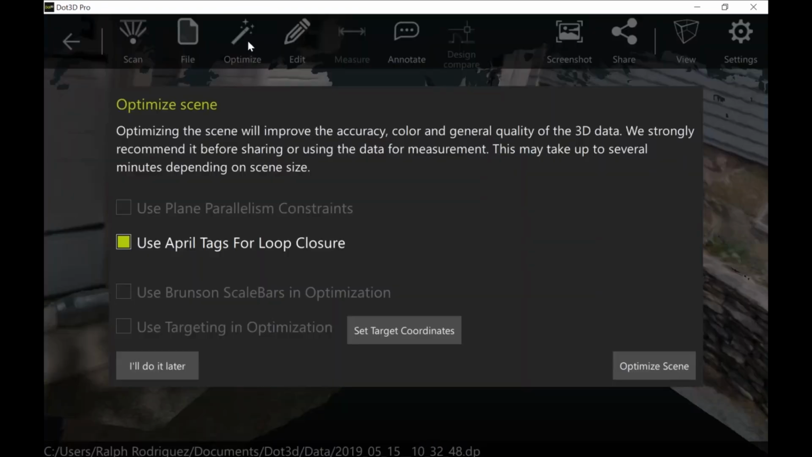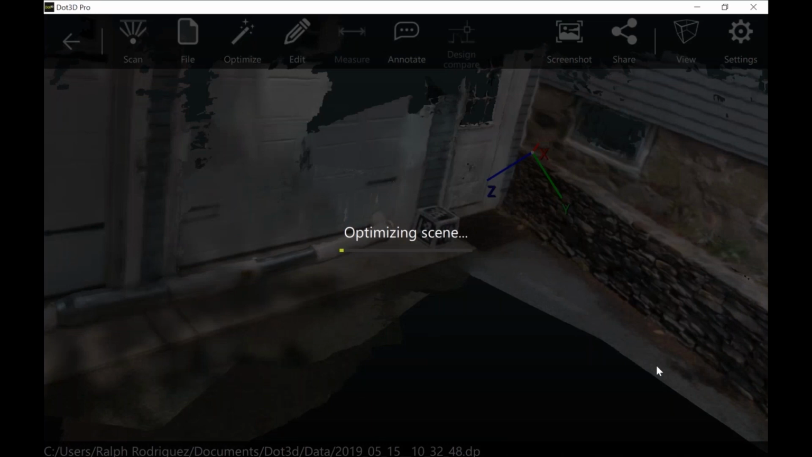But in our case, all that we used was the April tag that we started and finished our scan at. So we're going to leave that box checked, and we didn't take advantage of any plane constraints, scale bars, or targeting otherwise. So I'll select Optimize Scene, and I'll let that process. So what's happening here is an overall improvement of the data set based on any targets that were utilized, but even without targets, it's going to be tightening the frame-to-frame alignment, leveling the colors throughout the scan.